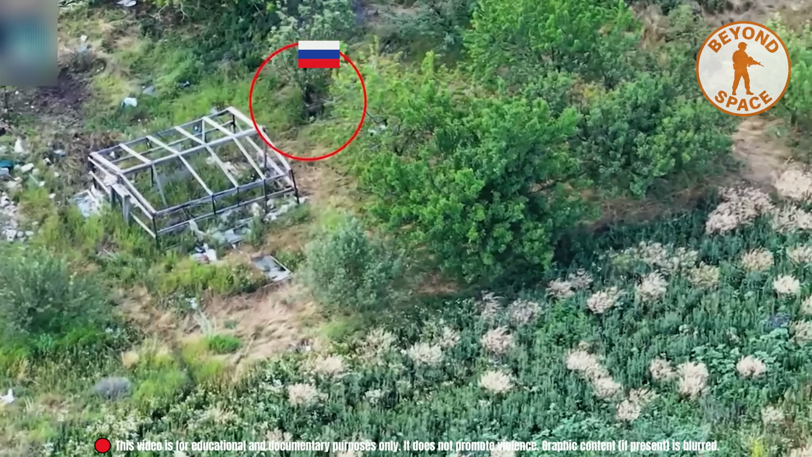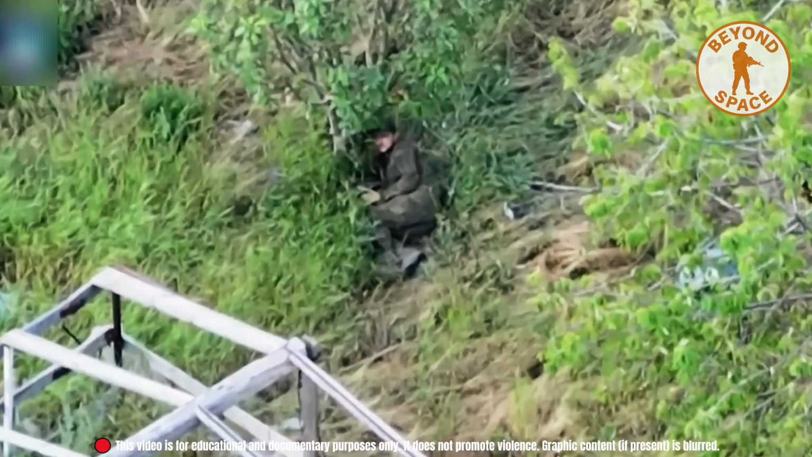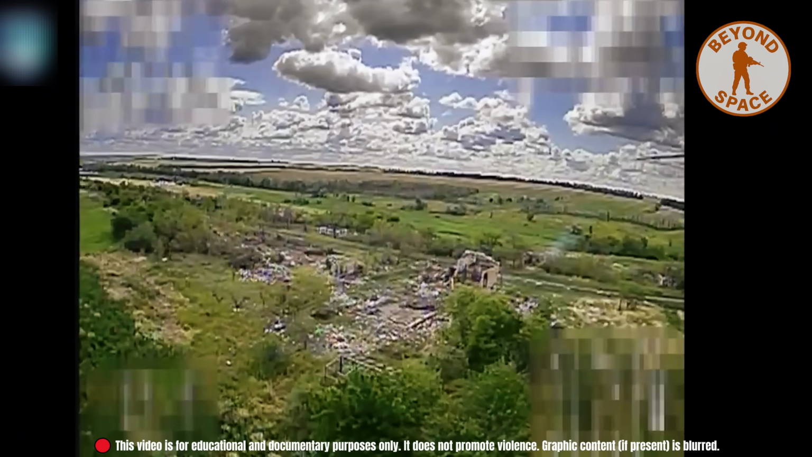In another location, a Russian soldier rested beneath a tree, unarmed and unaware. There was no sound, no warning, just the quiet presence of a drone drifting above him.